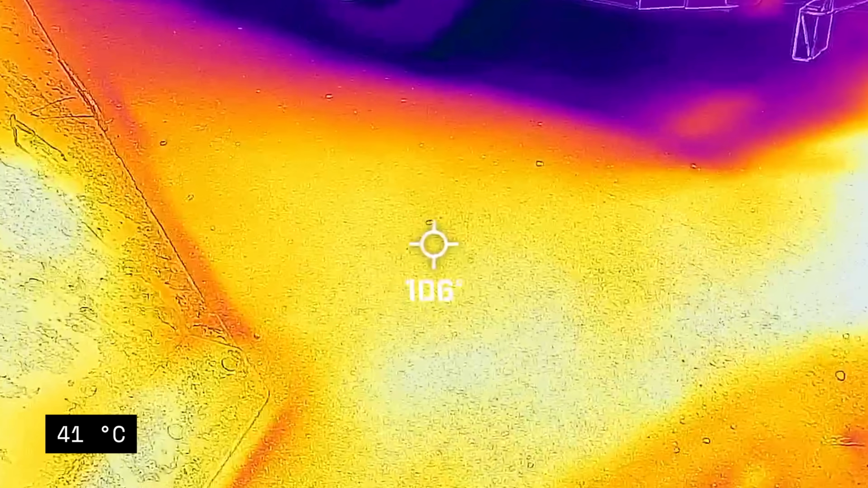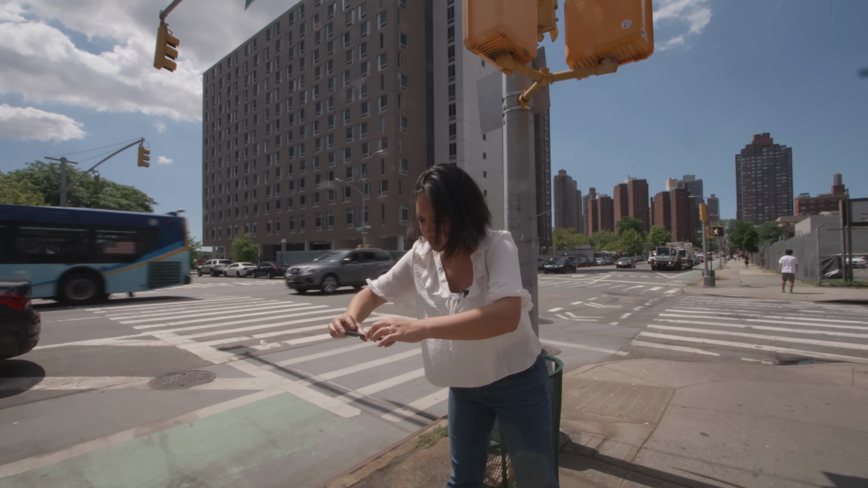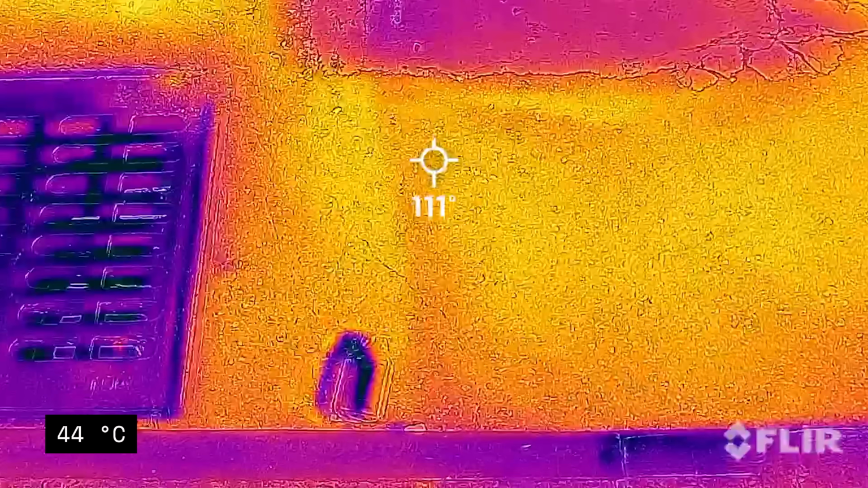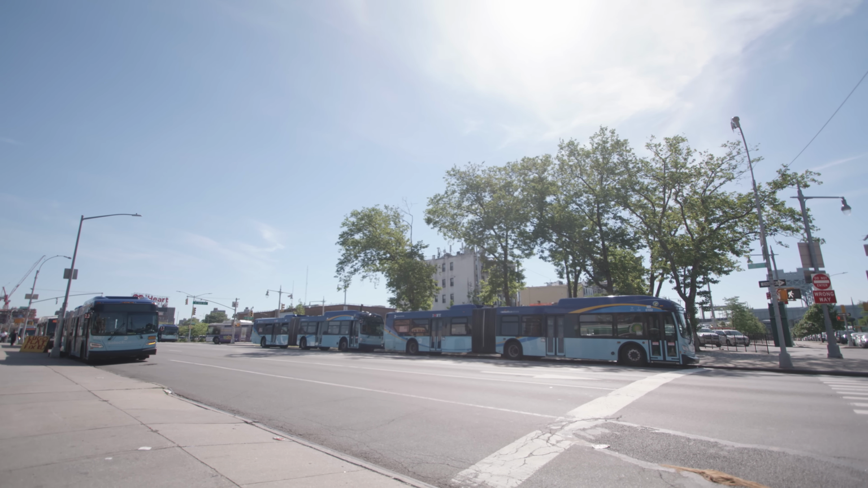It's hot. I think it's even hotter here. We're out in New York City investigating a big problem that's hiding in plain sight. It's hot. Too hot. And not just because it's summertime.